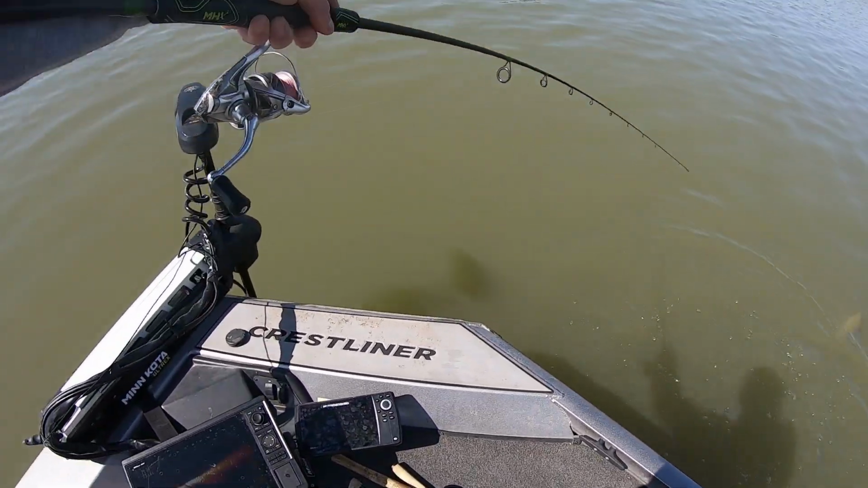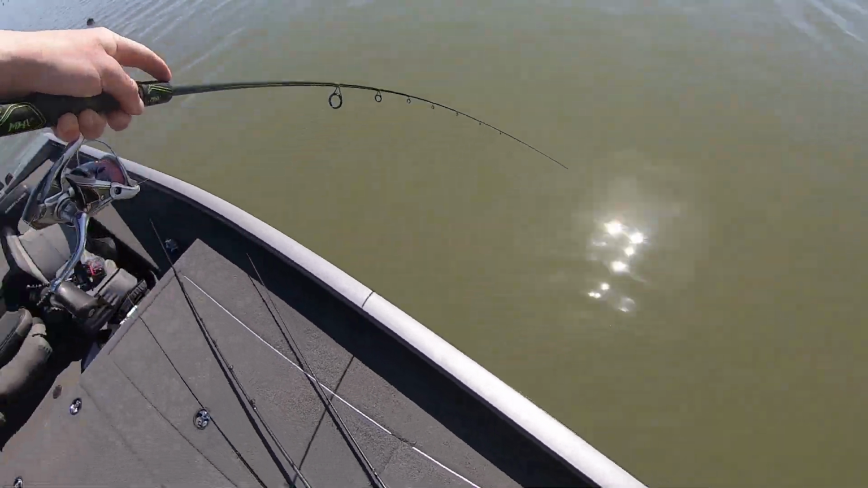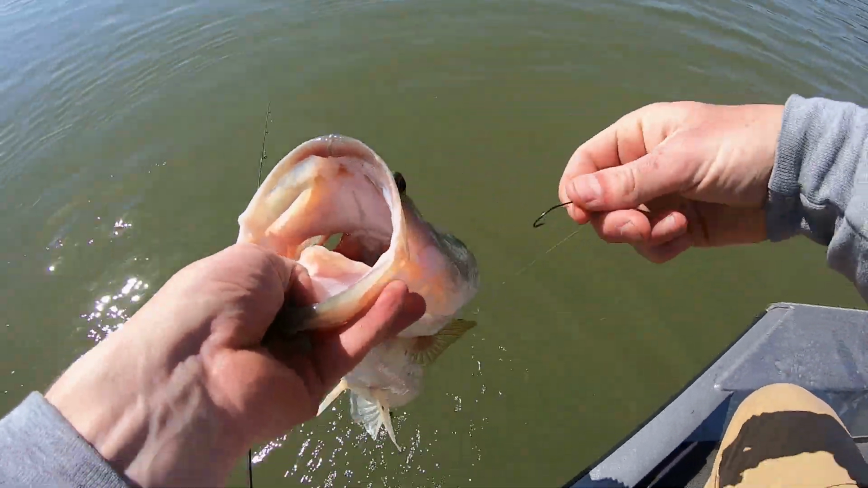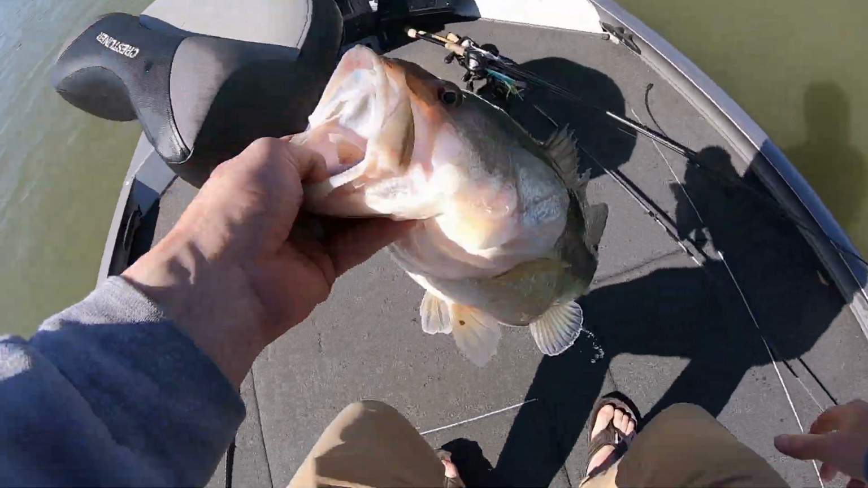Yep. They're just out here cruising around. They're mad too. This water's getting warm and they're fighting. Oh, come on. Yep, just how you want them hooked. Well, kinda. There we go. Good one on the spinning rod. That's a healthy one. We're gonna weigh it real quick.